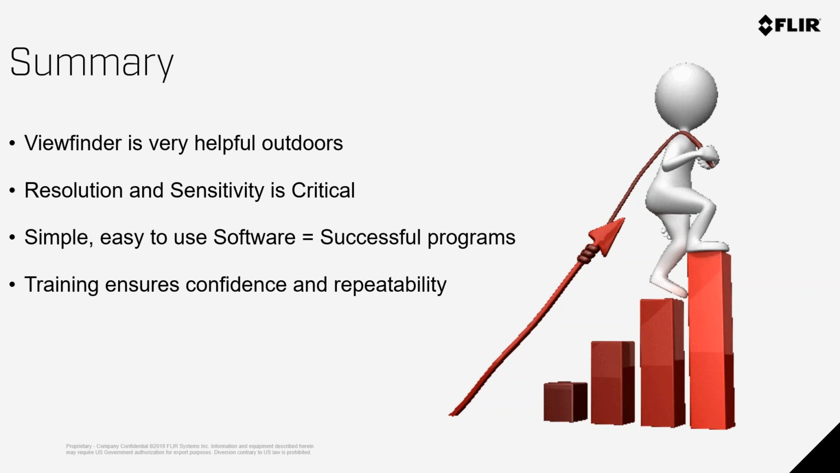So don't lock the cameras up in the closet. Let the operators use it. These cameras are durable. They're not going to break it. And the more they use it, the more they'll embrace it. And then look to train your operators to get the most out of your system.